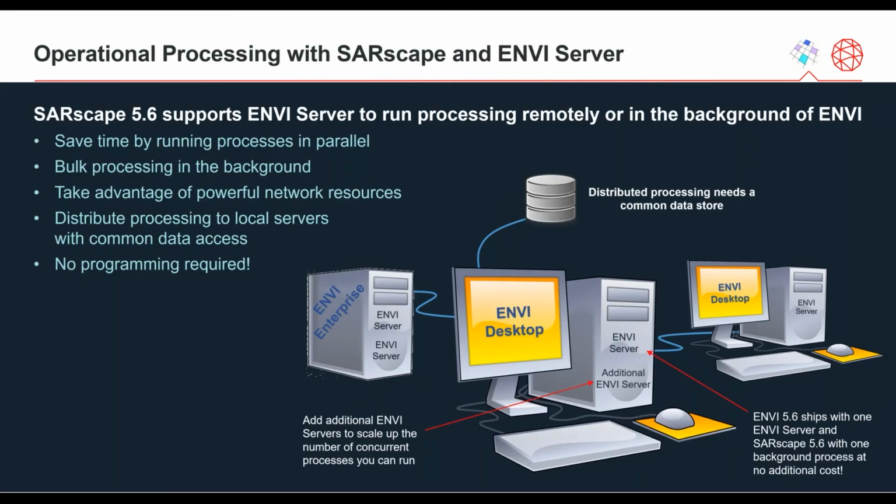With ENVI 5.6, we introduced ENVI Server, a server-based technology that allows to run processing remotely or in the background of an ENVI desktop session. And starting with version 5.6, SARscape now supports the new ENVI Server technology as well. And in that regard, it already ships with one free background processing capability. The main benefit for customers leveraging ENVI Server with SARscape is simply to save time by letting SARscape take full advantage of powerful machines and modern hardware.